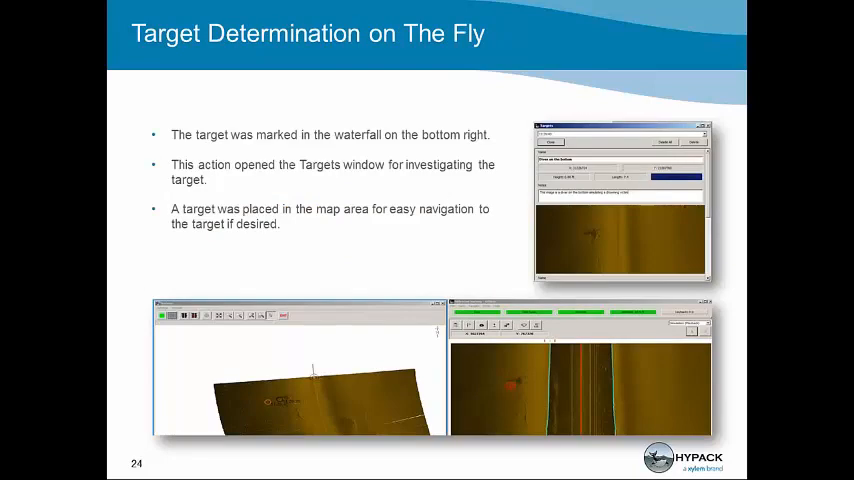These slides show a diver on the bottom, with the target window on the top right. There was a search that I was involved in with one of the local fire departments. We thought we had found the target of interest. We marked the target and continued our survey. We determined that this was something of interest we wanted to put a diver on, so we marked the target and put the diver on it. We were able to position the diver by using the target on the screen.